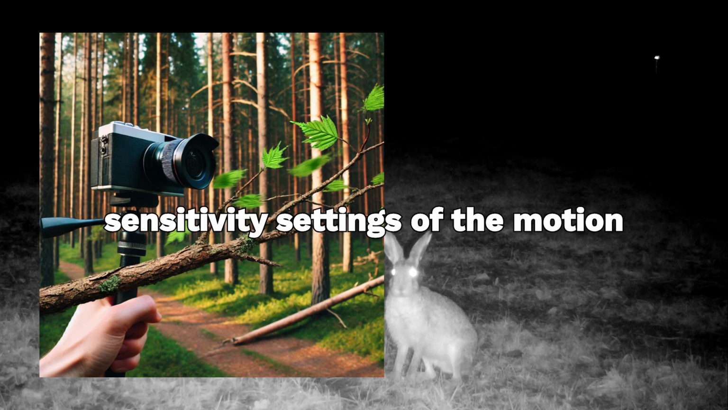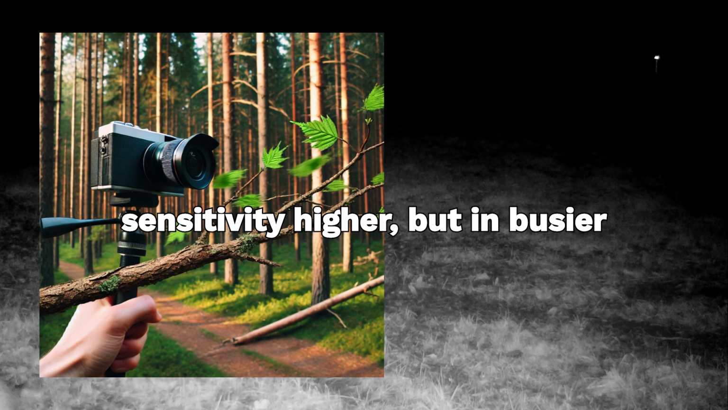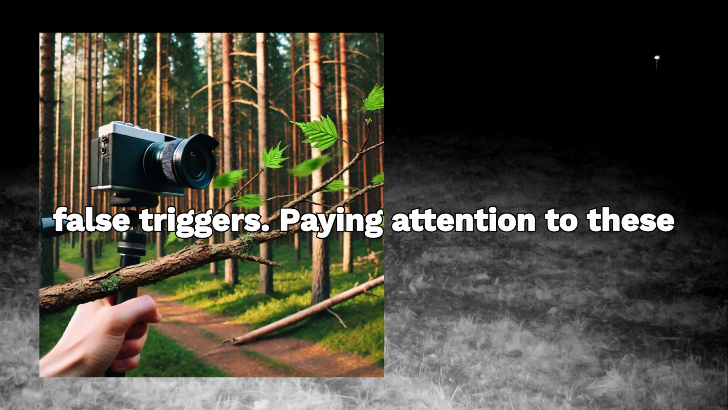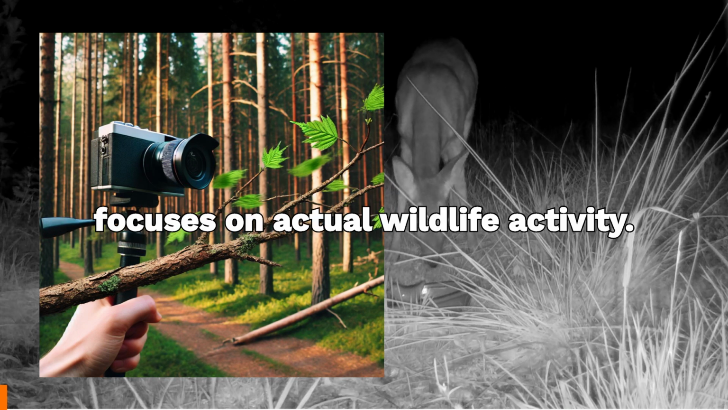Also, check the sensitivity settings of the motion sensor. In quiet areas, you can set the sensitivity higher, but in busier environments, lowering it can help reduce false triggers. Paying attention to these details will save you time reviewing empty footage and ensure your camera focuses on actual wildlife activity.